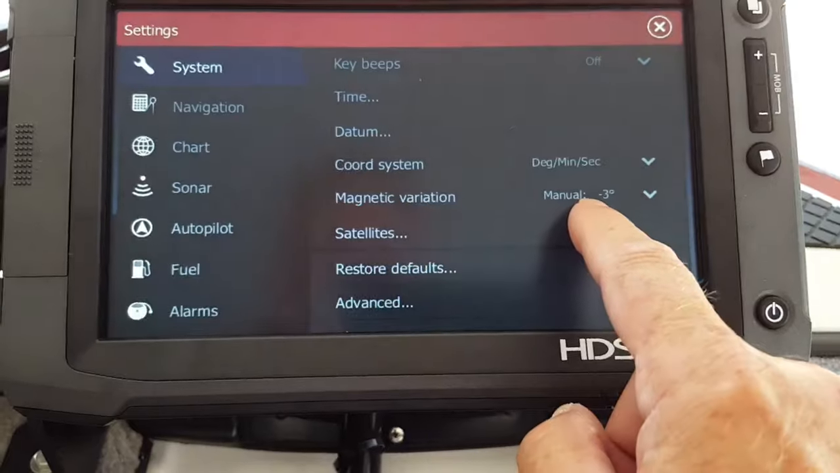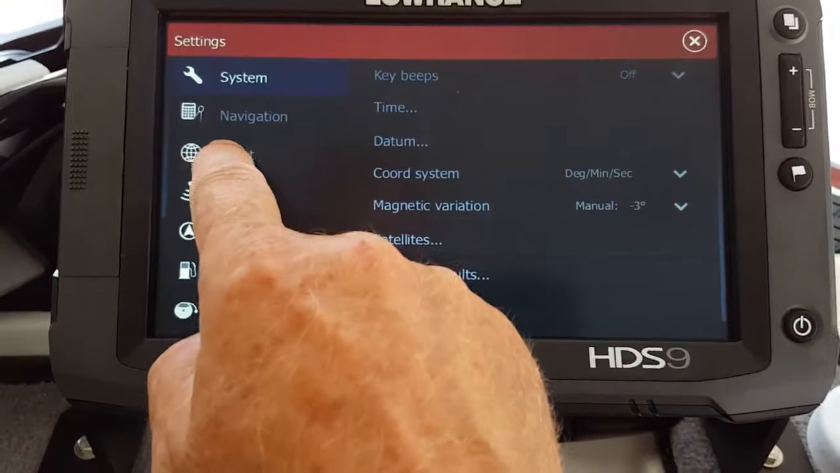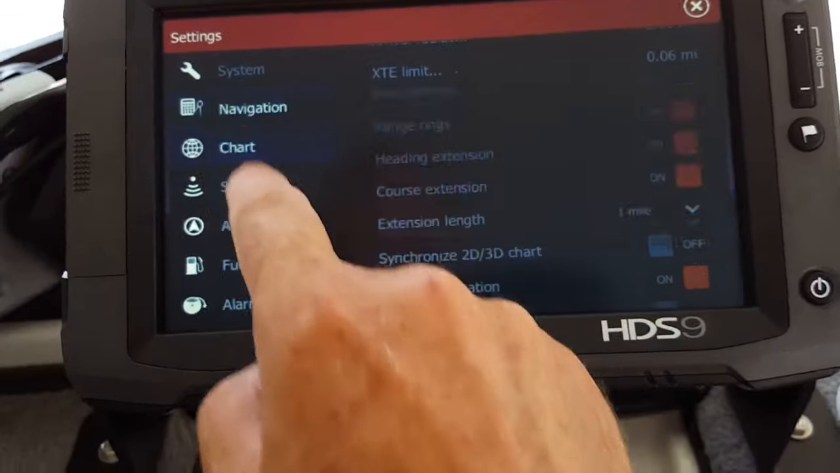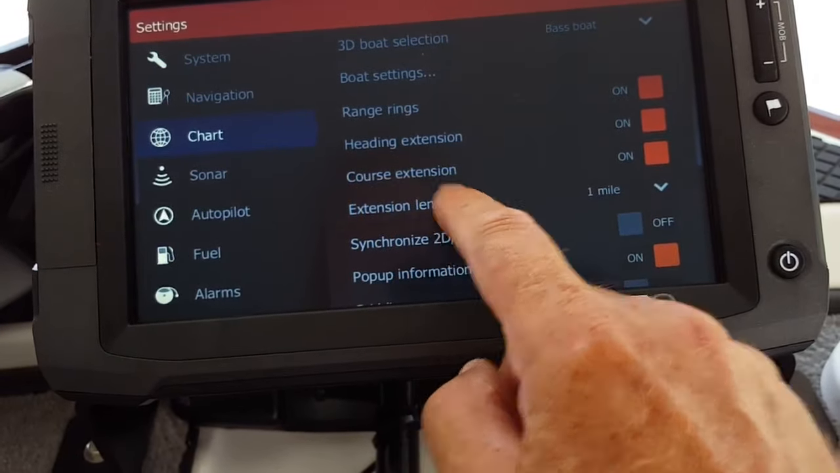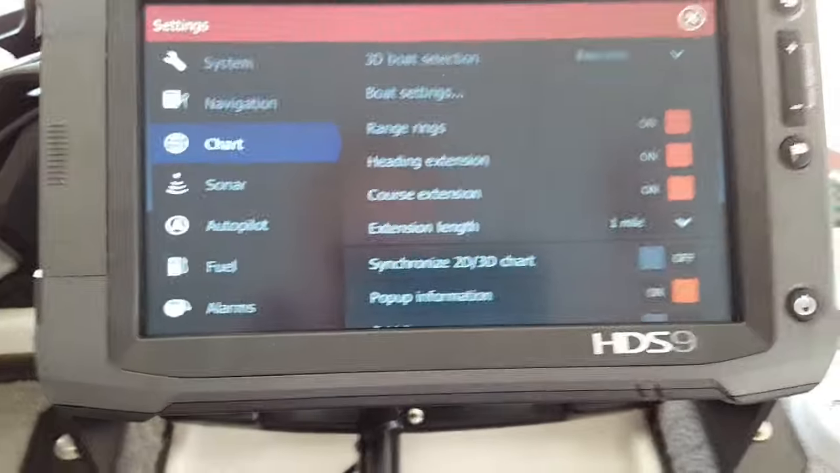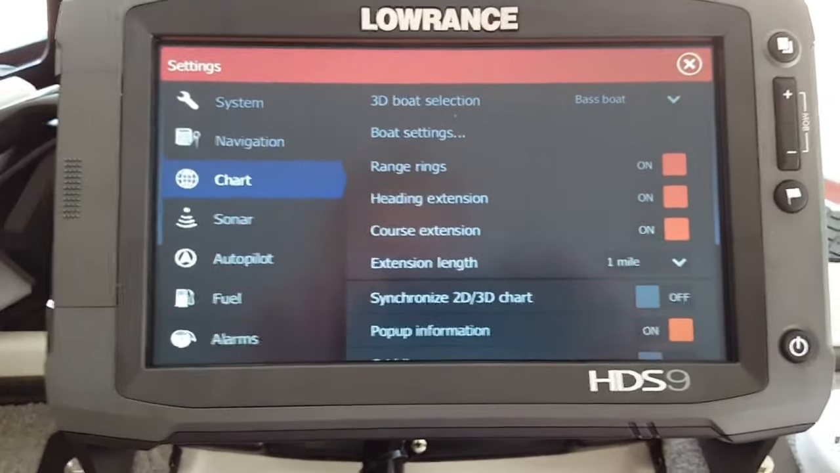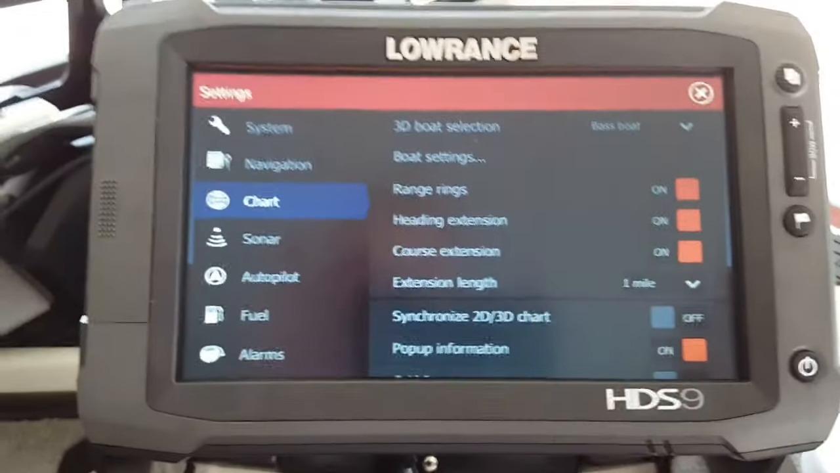You can see here where I go out and I will subtract the difference of minus 3. Then what that did, that made the heading and course extension line up with each other. The red and blue line now will be right on top of each other, or very close. So that's the way that it works for me out here on Kentucky Lake.